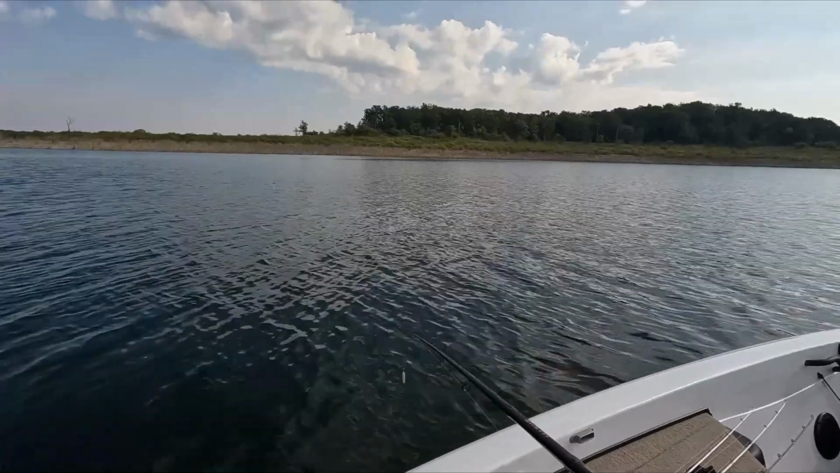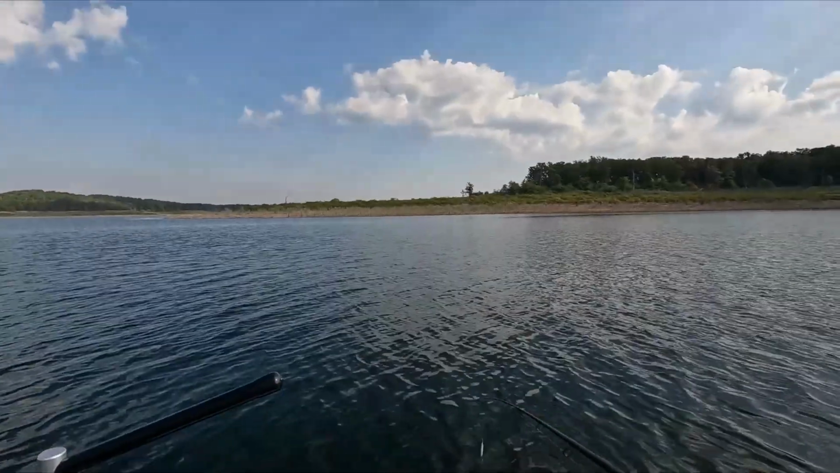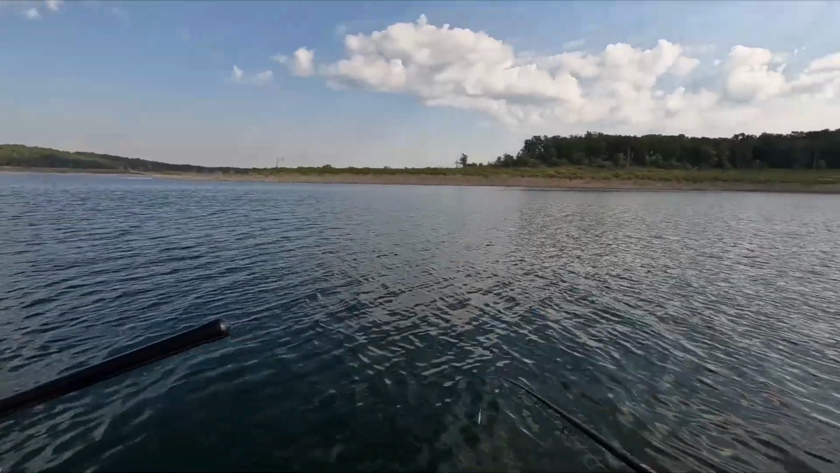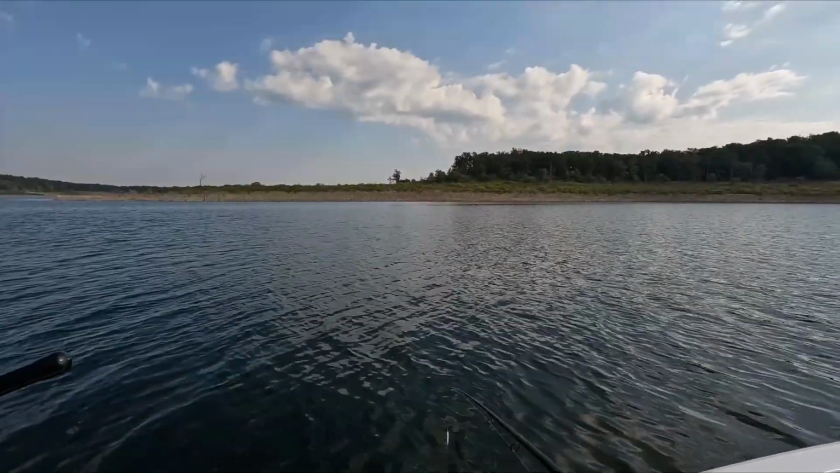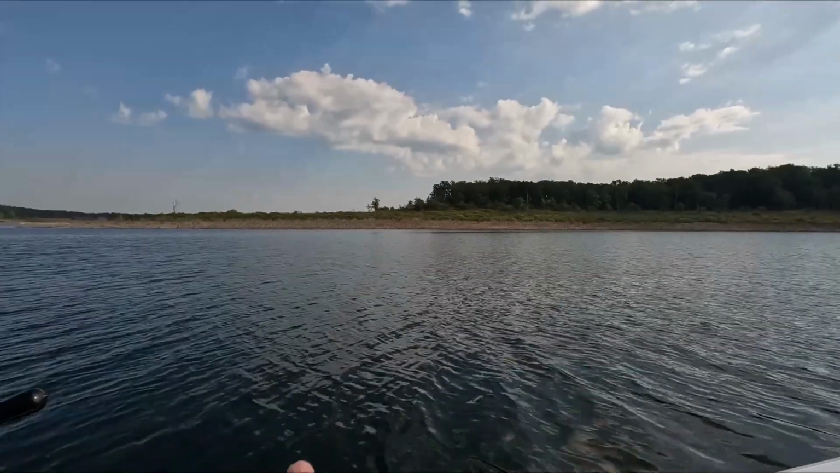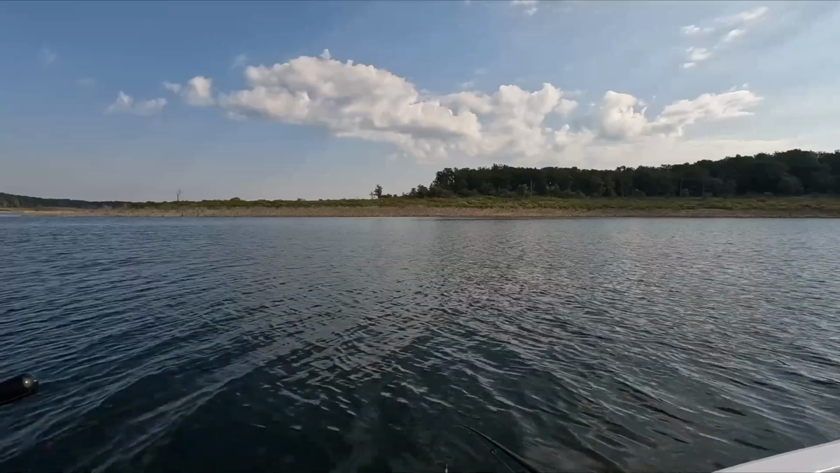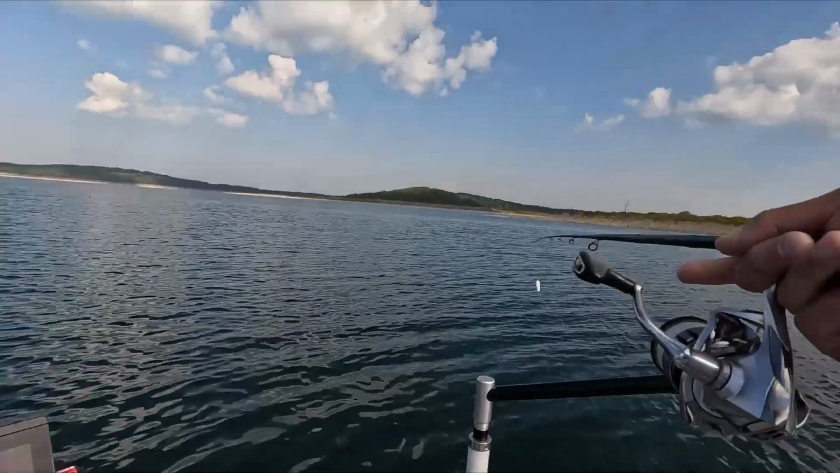Sometimes the gar will do that, but if you watch live view electronics on it, with the gar you can see their tails kind of wagging as they swim through the water, and they're elongated, unlike the walleye, which is more typically kind of a blob. Anyway, you'll see that throughout this video.